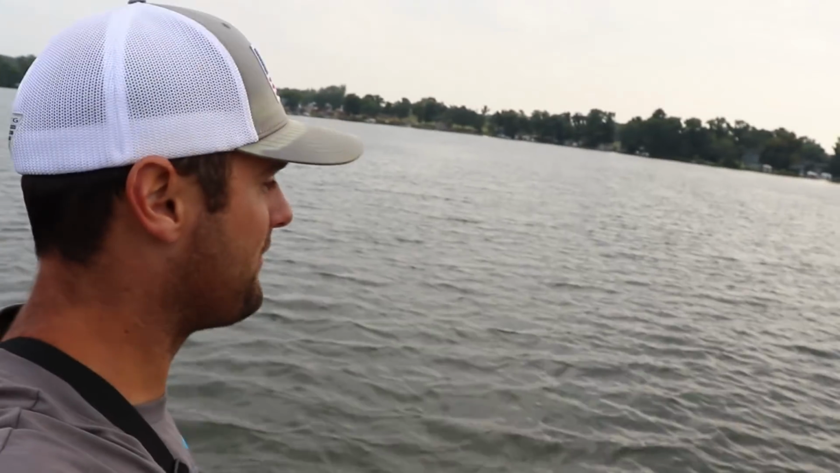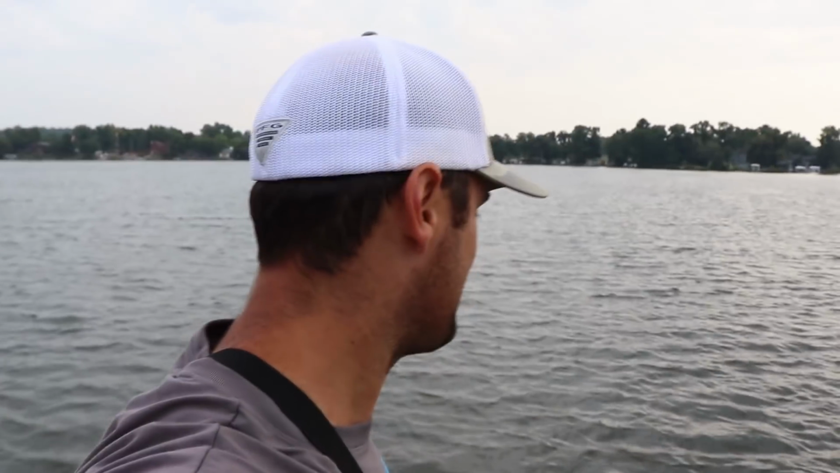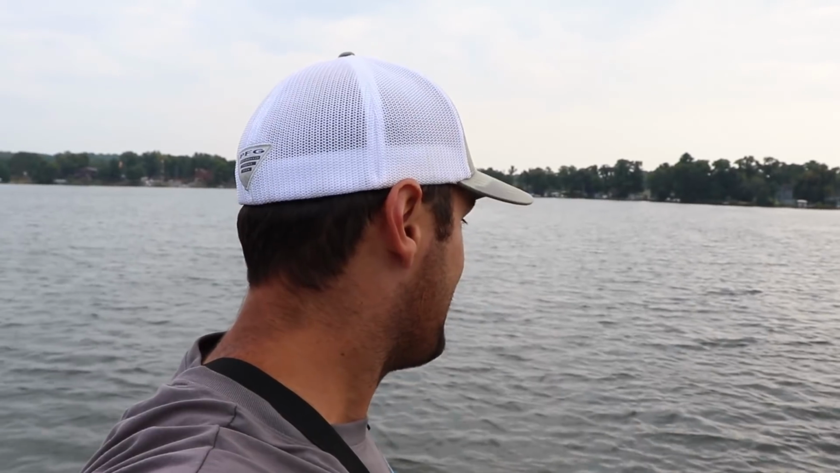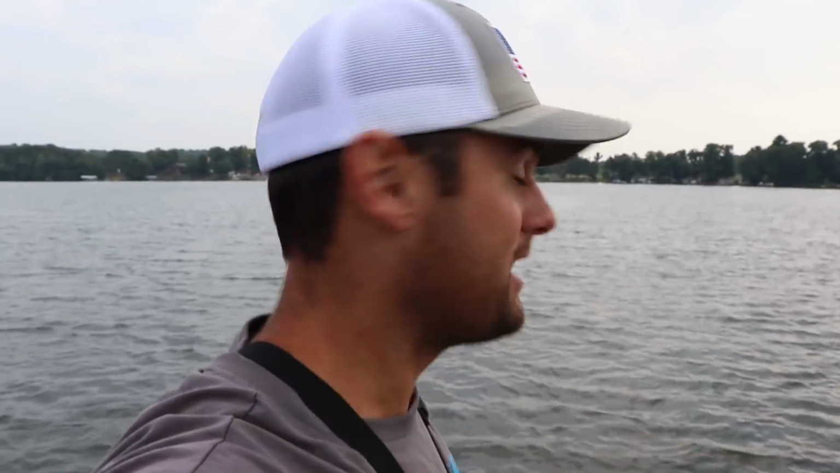Luckily I got the wind right in my face. That brush pile is just on the other side. It looked like there's some fish kind of inside that brush pile. I could tell from my down imaging sonar. And this is actually a perfect setup. I got wind in my face. I don't really have to work the trolling motor to stay away from the brush pile. I actually have to work the trolling motor to stay into the brush pile, which is really nice.